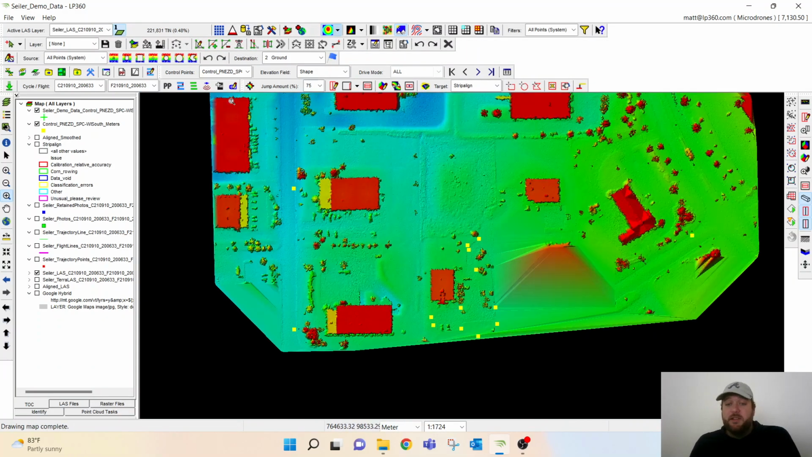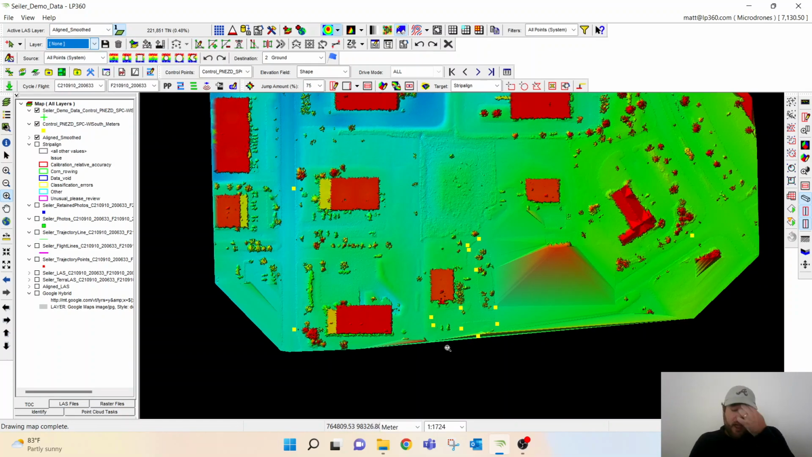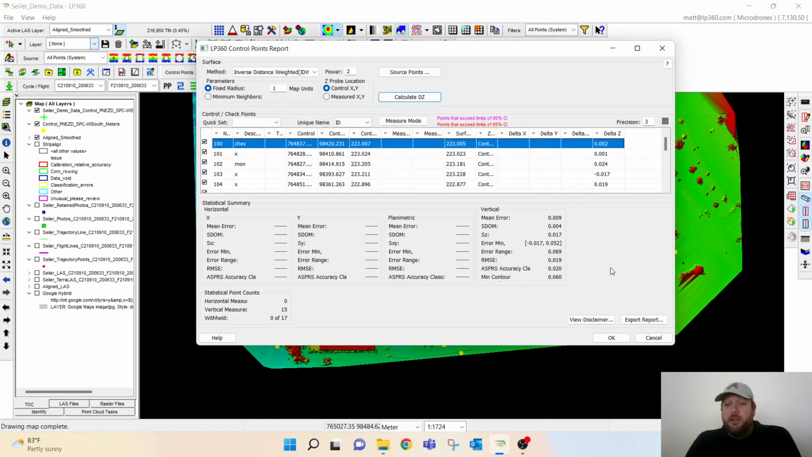I'm going to cancel this out, and we're going to look at the differences of the point cloud that we ran through the paces. So we have the aligned smooth, which is essentially the strip aligned point cloud, as well as the precision enhanced or the denoised point cloud of the same area. As you saw, we don't have too much to improve on because this data set was already so tight, but you'll be able to see that we are still able to make an improvement for this particular project. So again, we'll open up our reports. We are going to run an inverse distance weighted 1 meter for this project. Click calculate DZ, and you'll see now we're looking at less than 1 centimeter mean error for this whole project, or 1.9 centimeter RMSE.